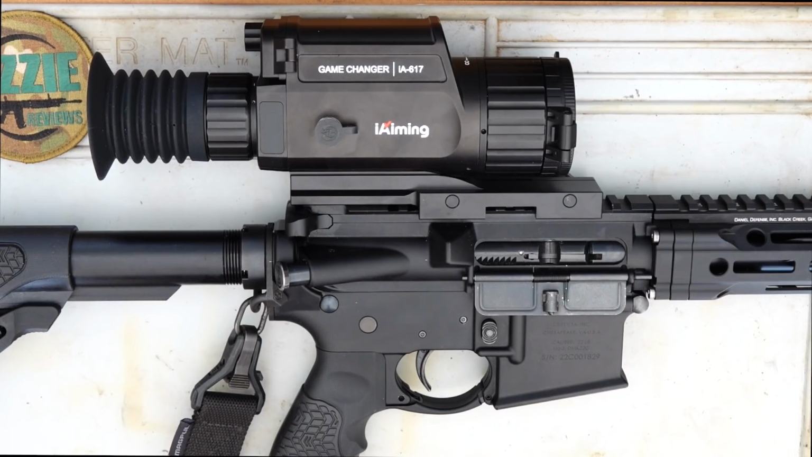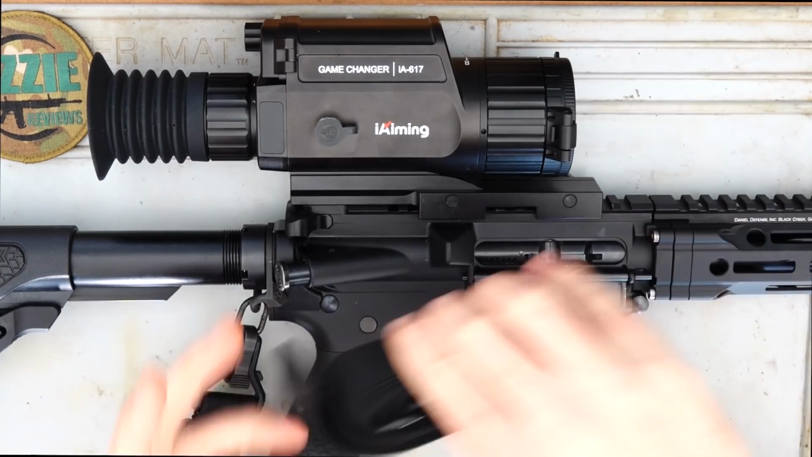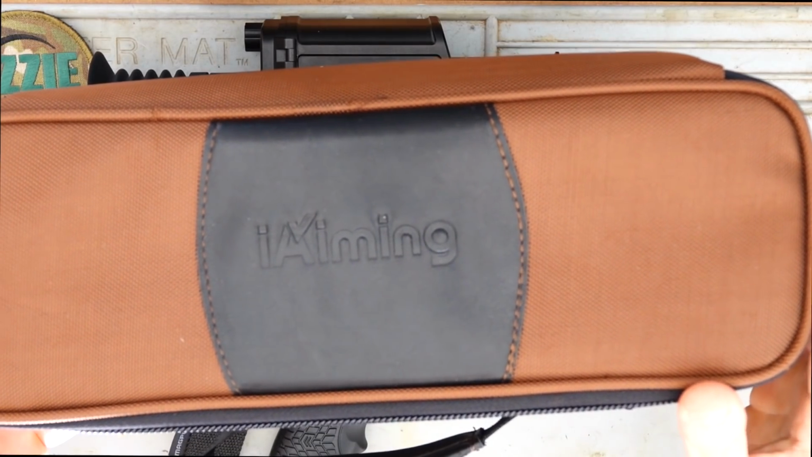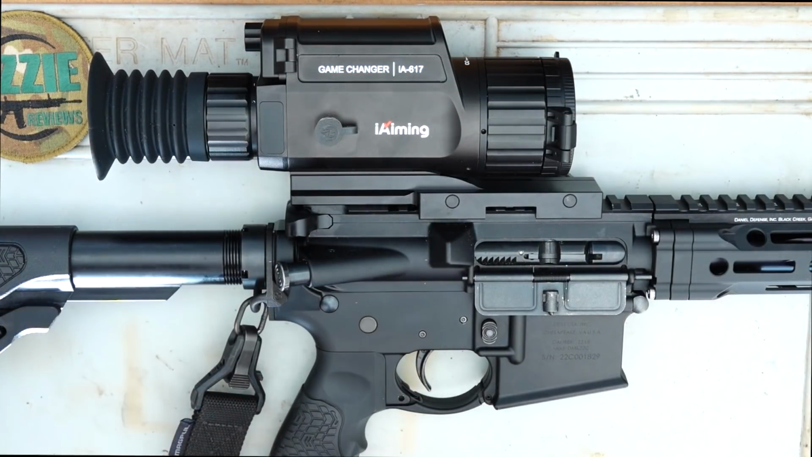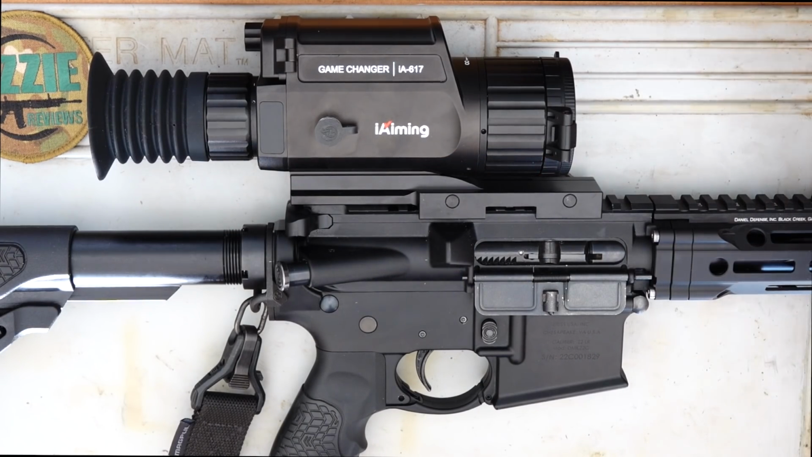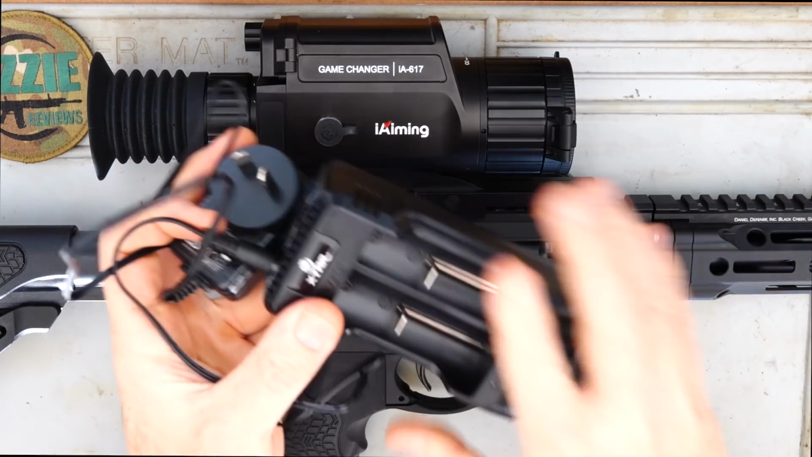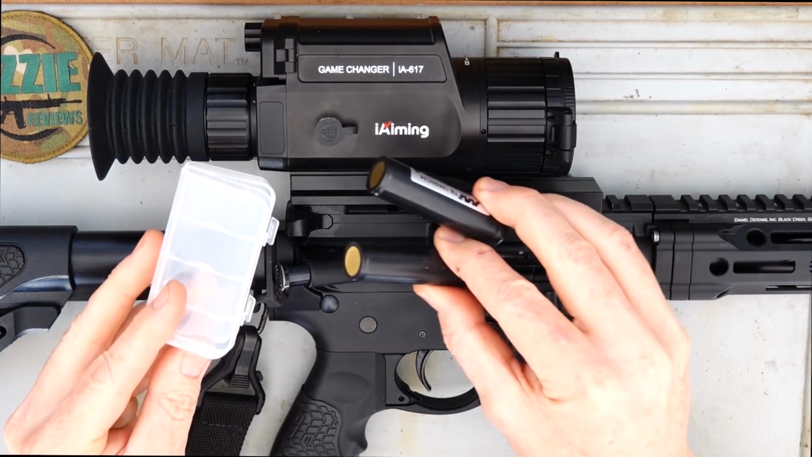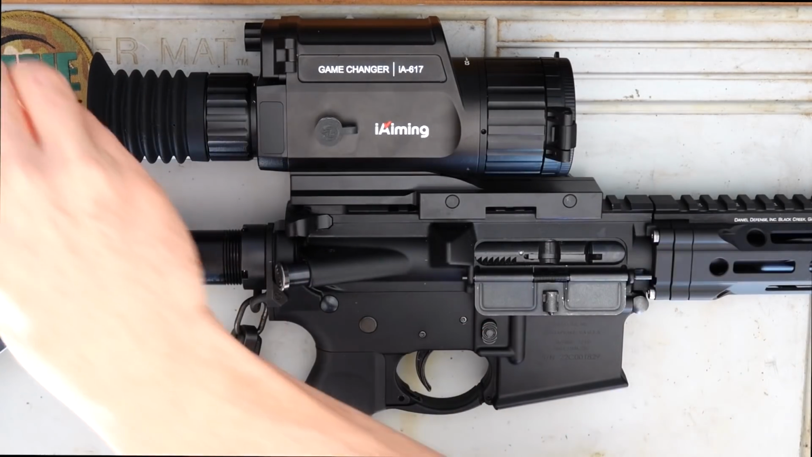First of all, I'll show you what it comes with. Now I've already got it mounted naturally, but we'll show you what it comes with. Okay, we've got a carry strap for the bag here. Now the bag it comes in, nice zip up bag there, but yeah, I wouldn't be using that. It'll either be on the rifle or not. So we've got a charger here as well. Okay, we've got two of the 18650 batteries and also a case for them.